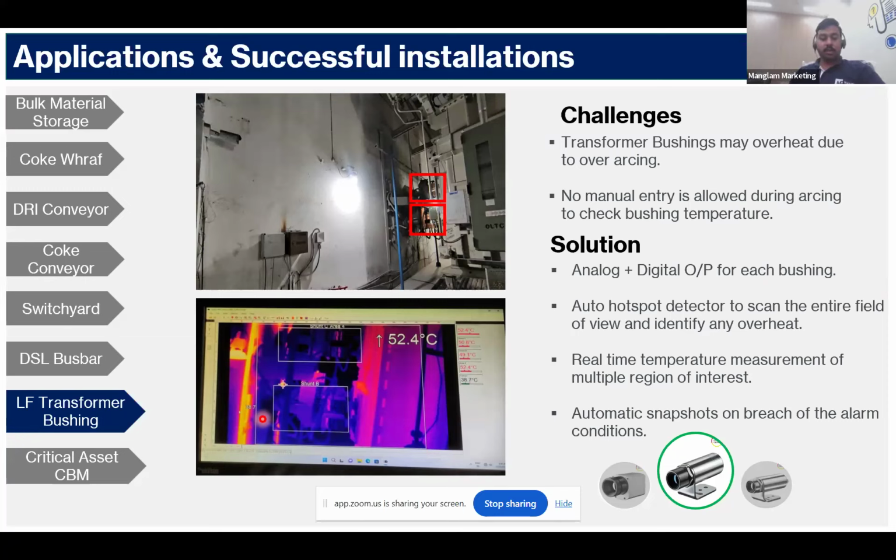We can see here we have set two bushings, two fields of view, shunt A and shunt B. For both of them, we have assigned an analog and digital output. The auto hotspot detector also scans the entire field of view and identifies an overheat. It gives real-time temperature measurement of multiple regions of interest, and also in this scenario, automatic snapshots on breach of alarm conditions.